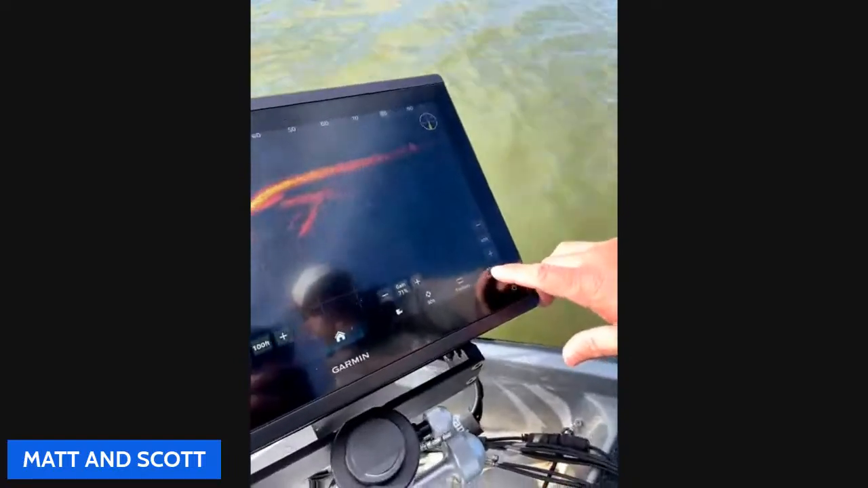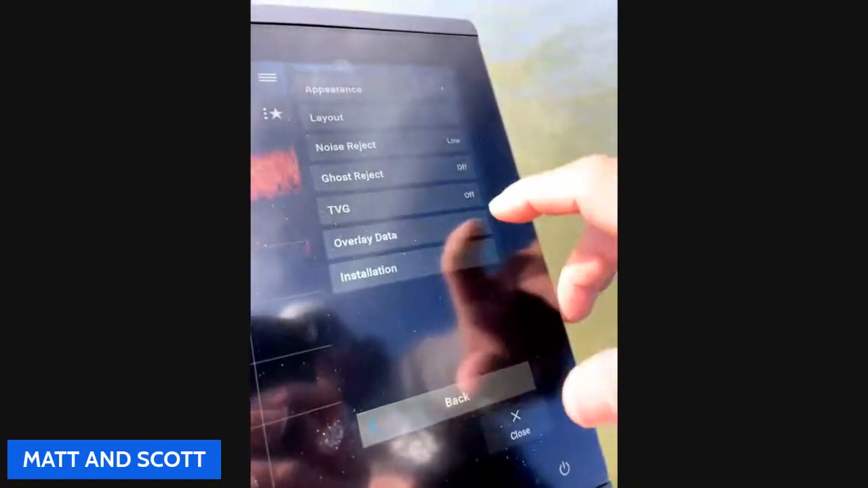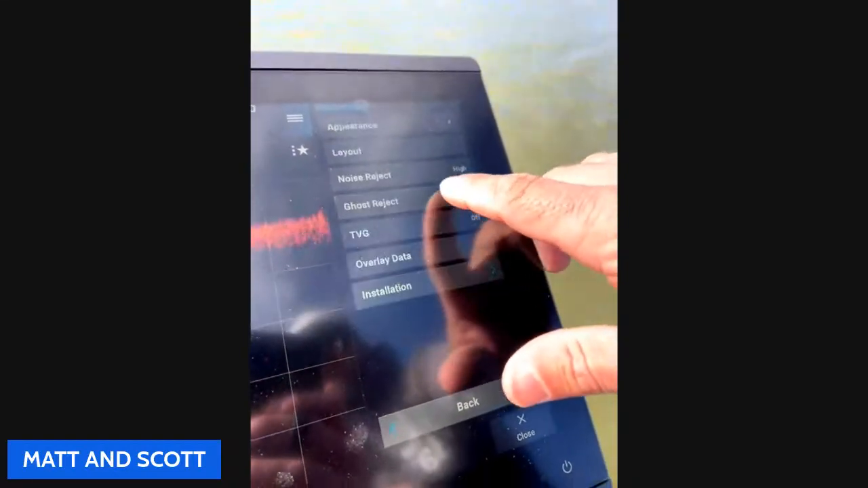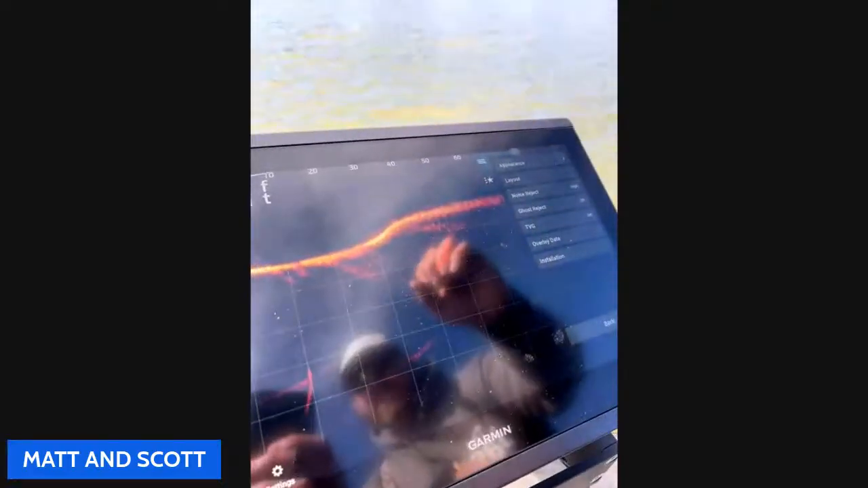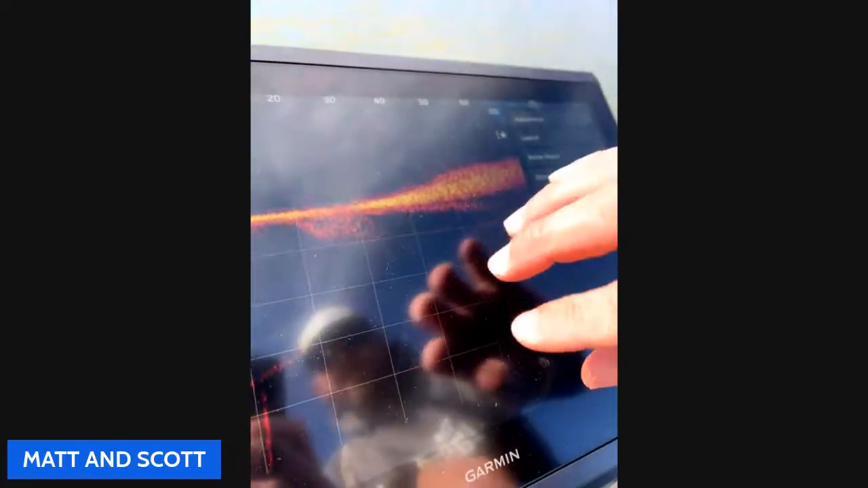So the first thing we're going to do is go into options, into our Sonar setup, and come to our noise reject. It's set to low right now. Some guys like running this really high, and you can see the difference of how clean that gets. But something you have to understand: when that goes into high noise reject, it actually adds a lag. If you threw a bait out there, you would see the difference. Compared to turning noise reject off, you can almost see the screen moving, the fuzz, but you're a lot more in real time.